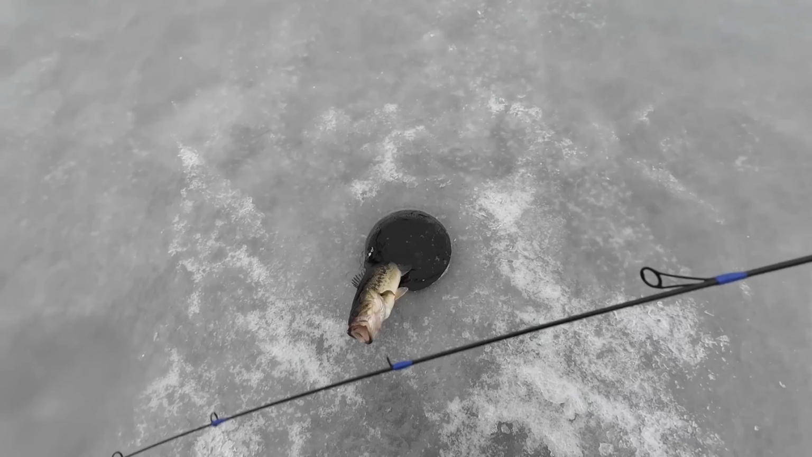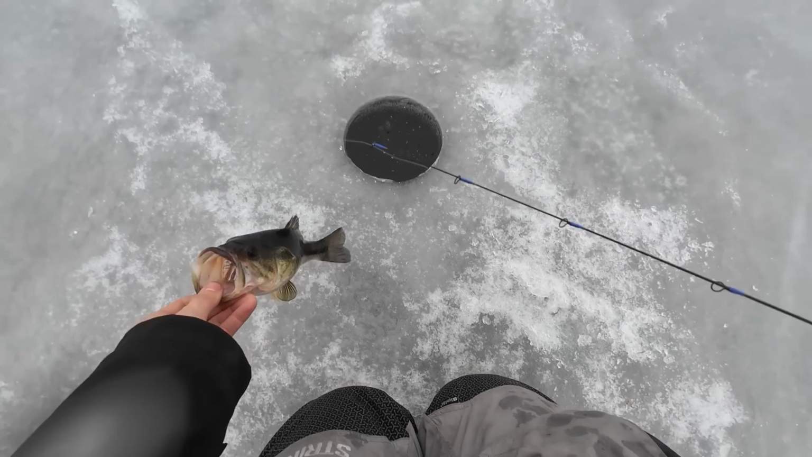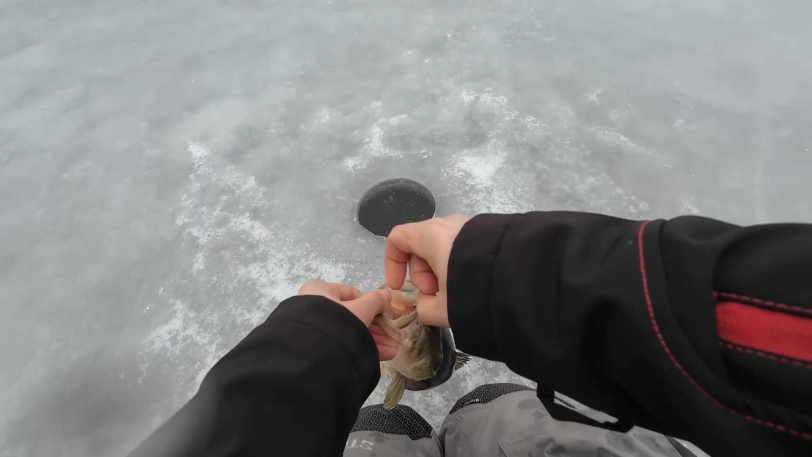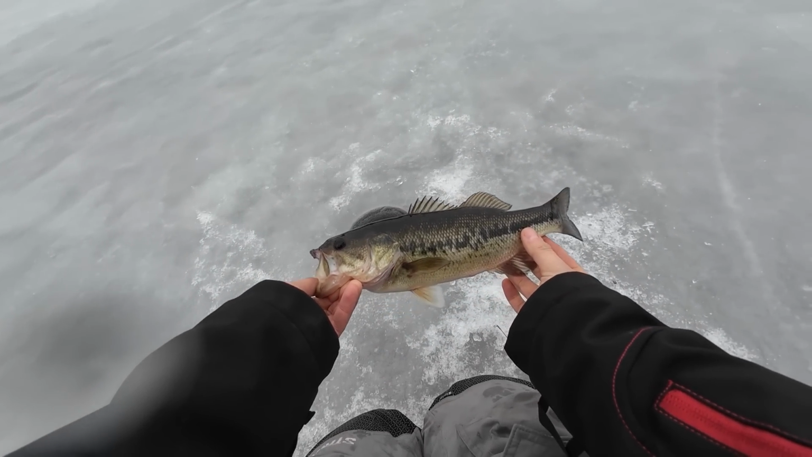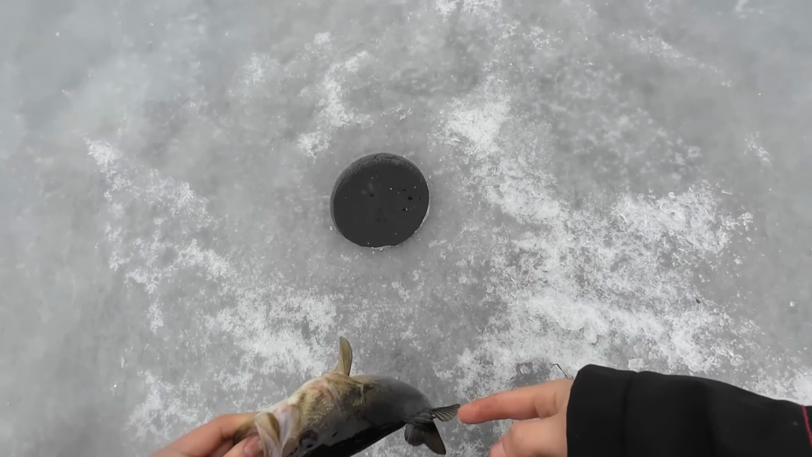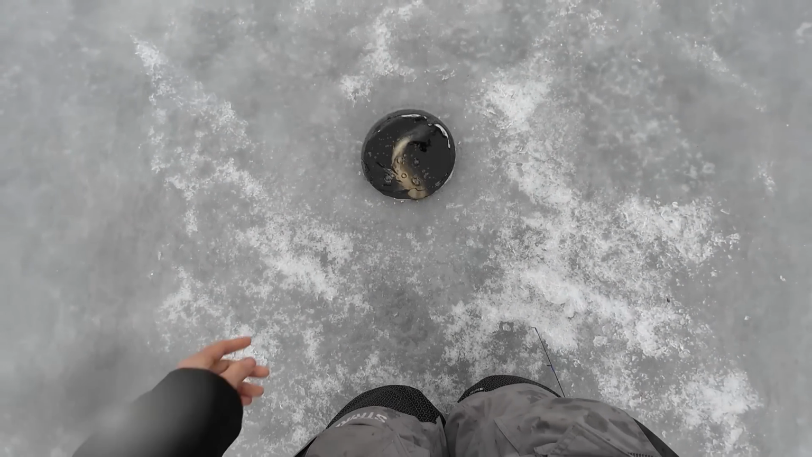But still, good little bass. There's no spotted bass up in Wisconsin, but if you told me this was a spotted bass, I might believe you. He's kind of long and lengthy and got a few spotty spots on him. See you later. Go. You're good.